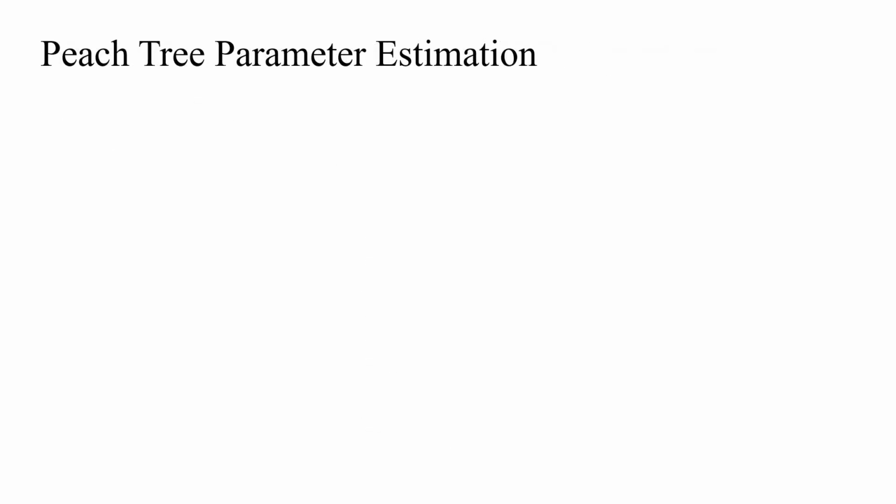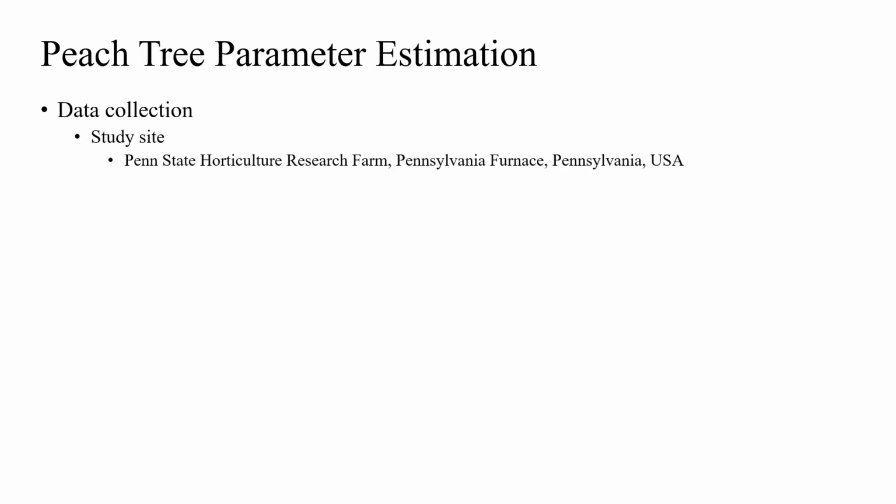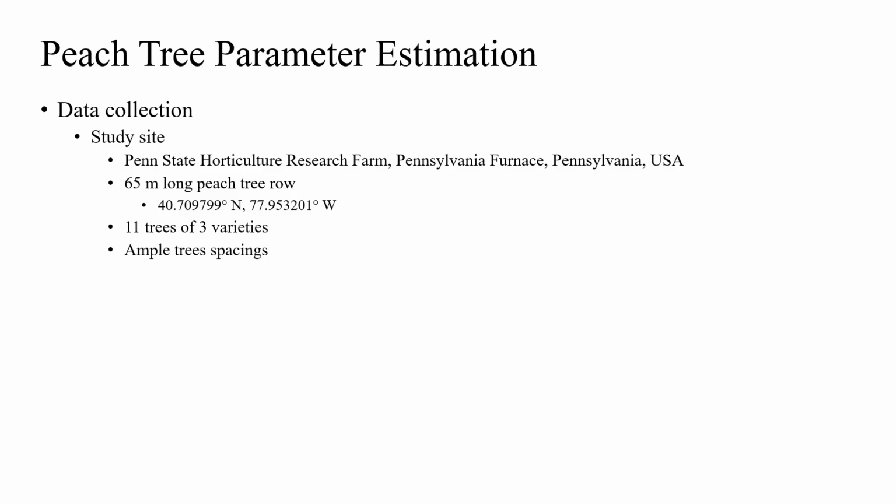Now let's move on to the peach tree parameters estimation experiment, where we put our proposed algorithm to the actual test. The developed UAV-LiDAR system was deployed at the Penn State Horticulture Research Farm in Pennsylvania Furnace, Pennsylvania. A roughly 65-meter-long peach tree row, whose coordinates are listed here, consisting of 11 trees and 3 different varieties, was chosen as the target. The reason for choosing this particular row was that the ample spacings between the trees allowed individual tree structural parameters to be easily measurable during ground truthing and extractable from point clouds.